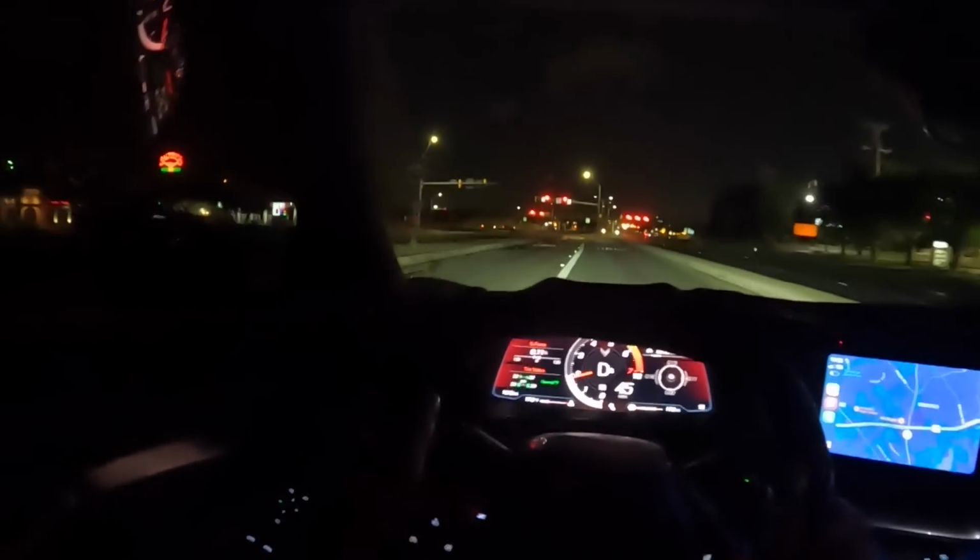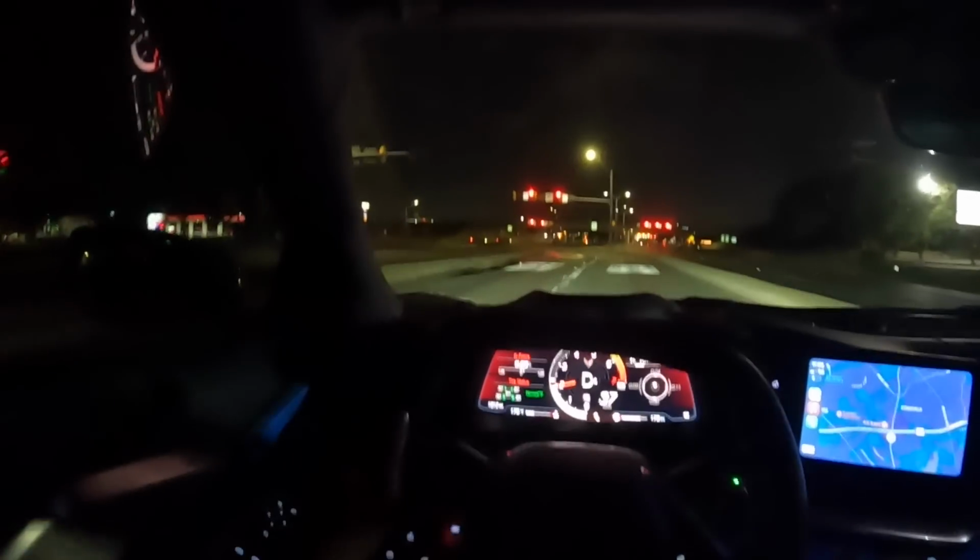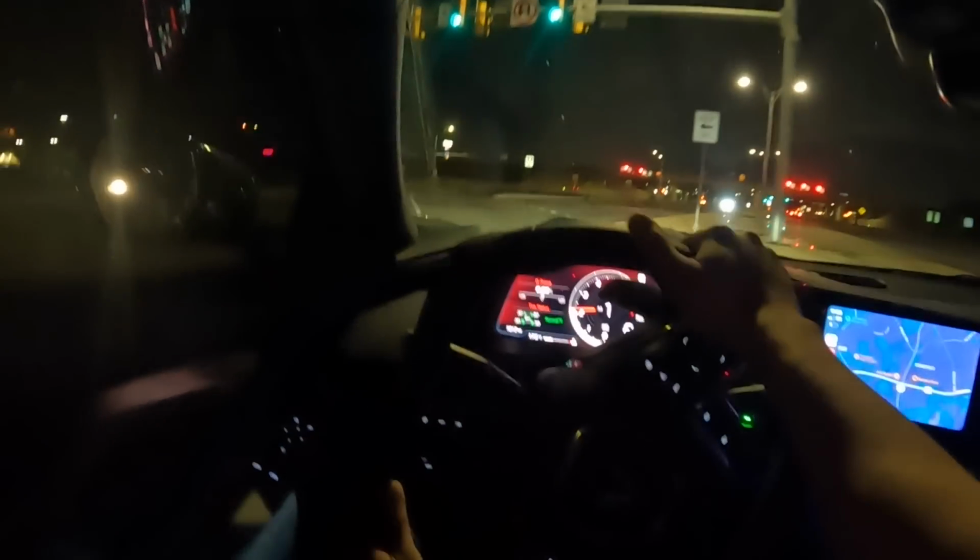Steering is so much crazier in track mode. It's stiff as shit. Way more than the tightest sports setting. What am I thinking? Where's the manual mode at?